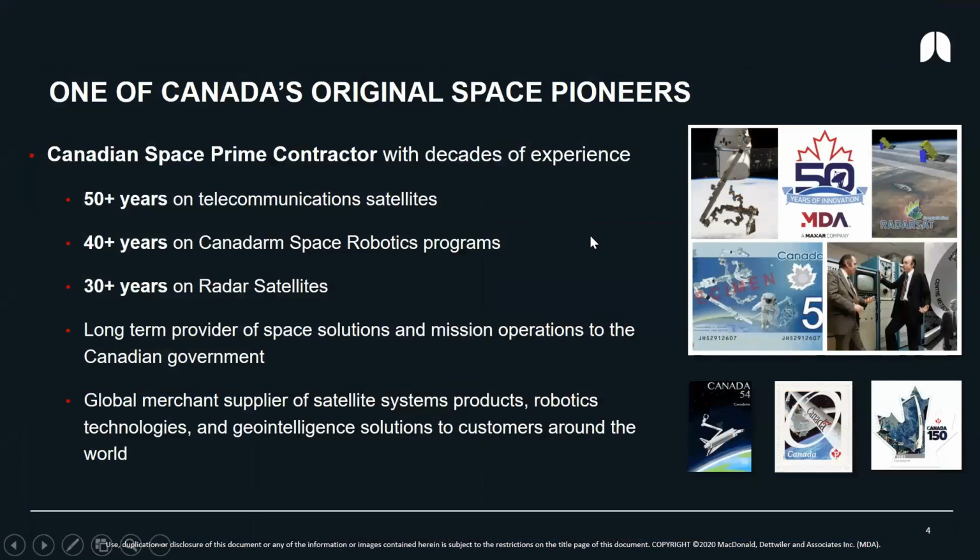Our focus is on space, and we have been involved in this for over 50 years, 40 years on the Canadarm side of things and 30 years on radar satellites. So we are a leader in this sector globally.